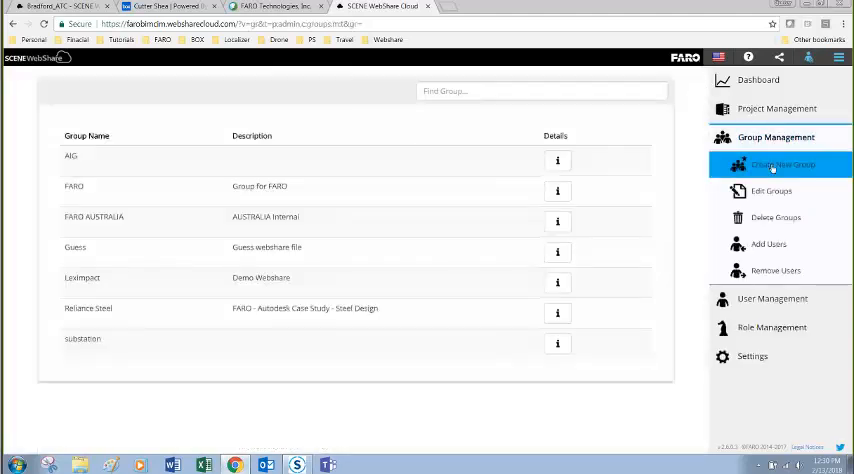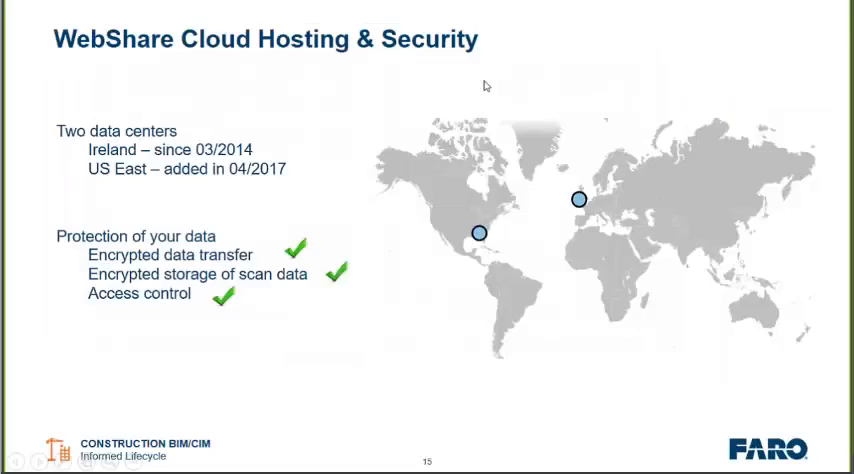And then individuals are placed into groups, and it is the groups that are then given privilege to see private projects. So with this brief review of the admin rights, this concludes the live demo portion of WebShare. Give me just a moment here to pass this back to Chris.